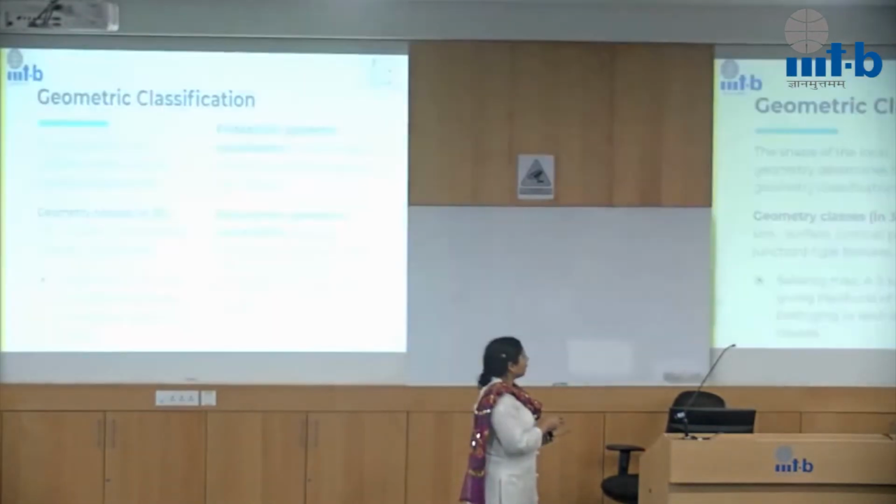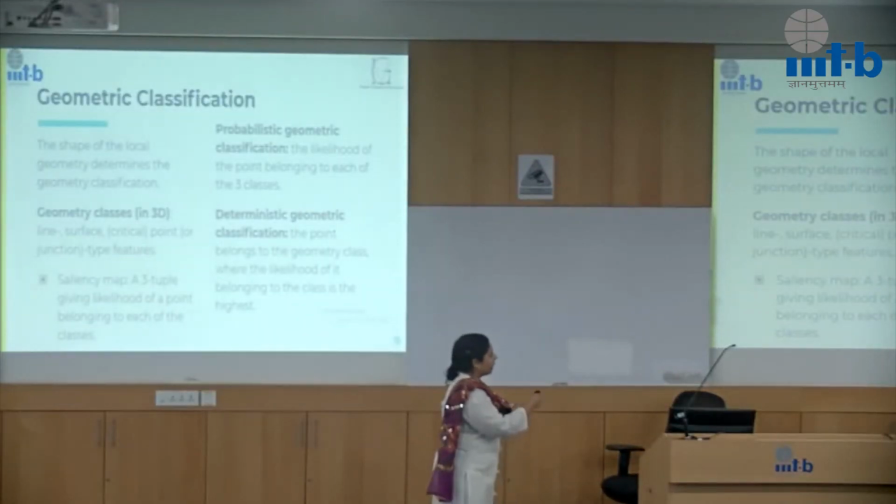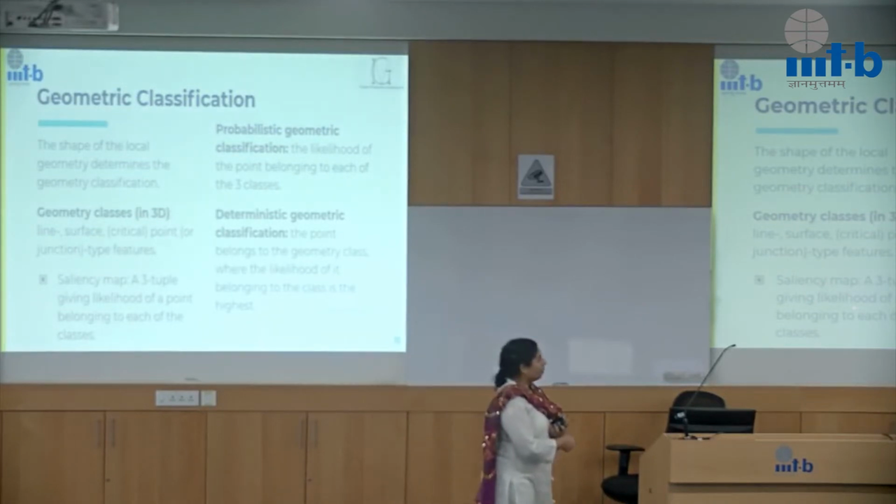Okay? Just going back to where we were, we have three different geometry classes, which are essentially the line type, surface type, and critical point or junction type features. So we come up with this thing called the saliency map. The saliency map is a three-tuple which gives us the likelihood of a point belonging to each of these three classes, captured using CL, CS, and CP values. When we retain the CL, CS, CP values, we get a probabilistic geometric classification, because CL plus CS plus CP will give us 1, since all probabilities have to add to 1.